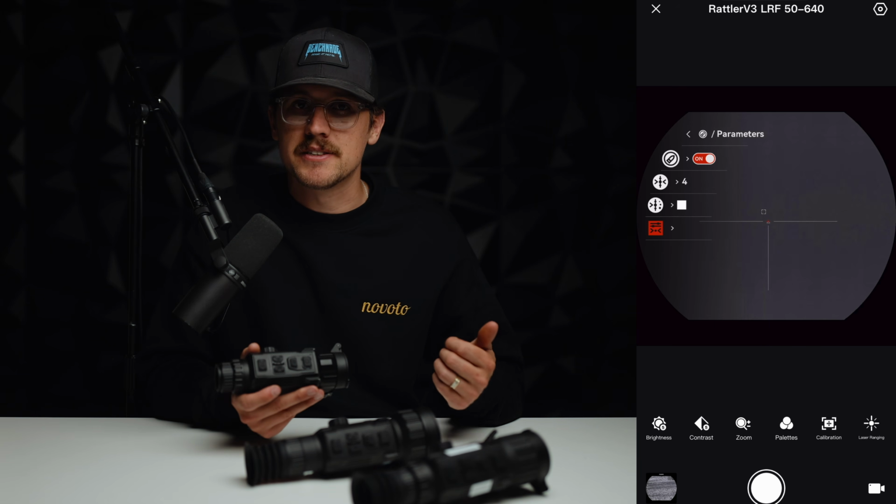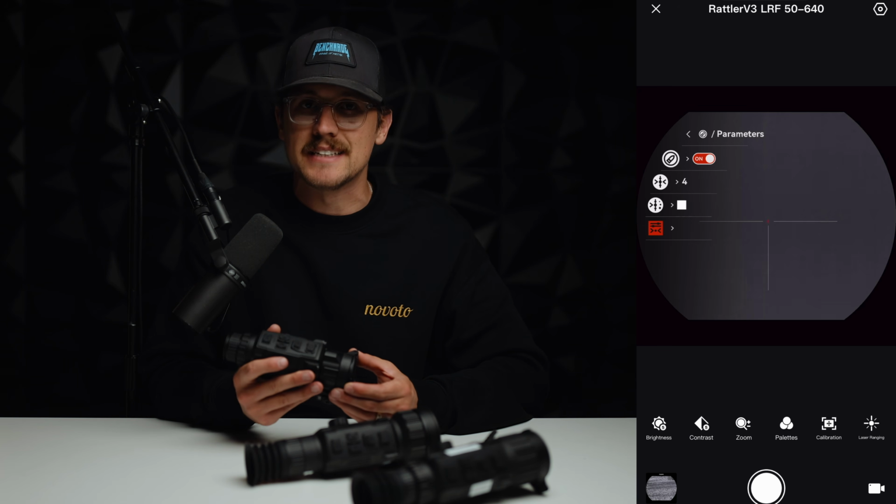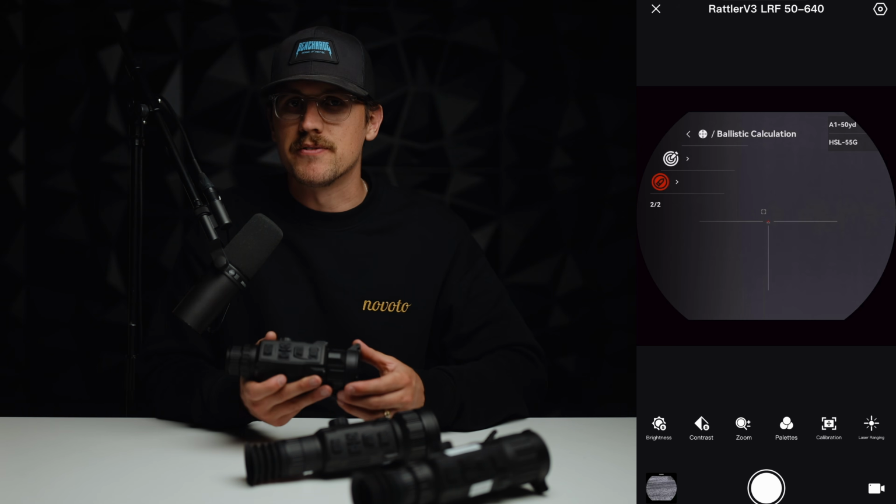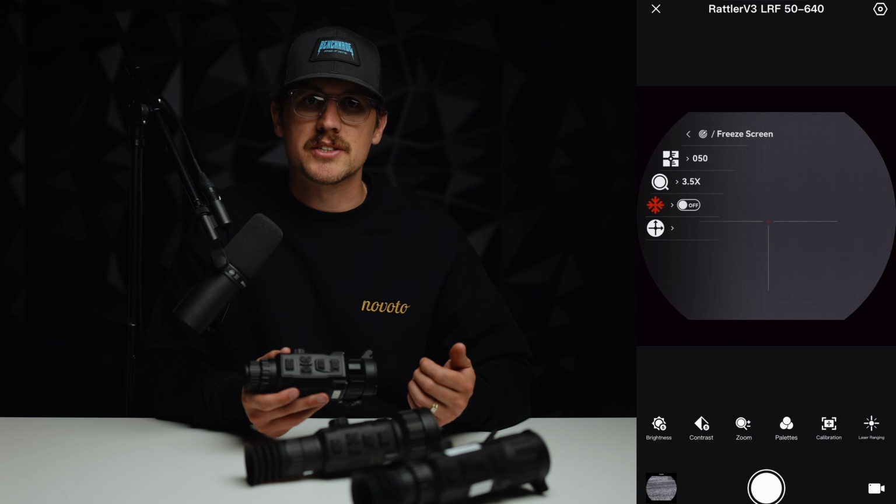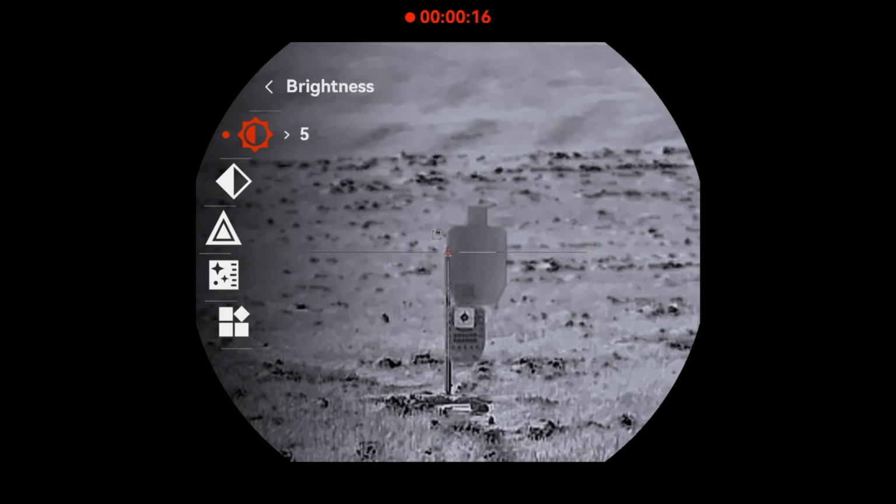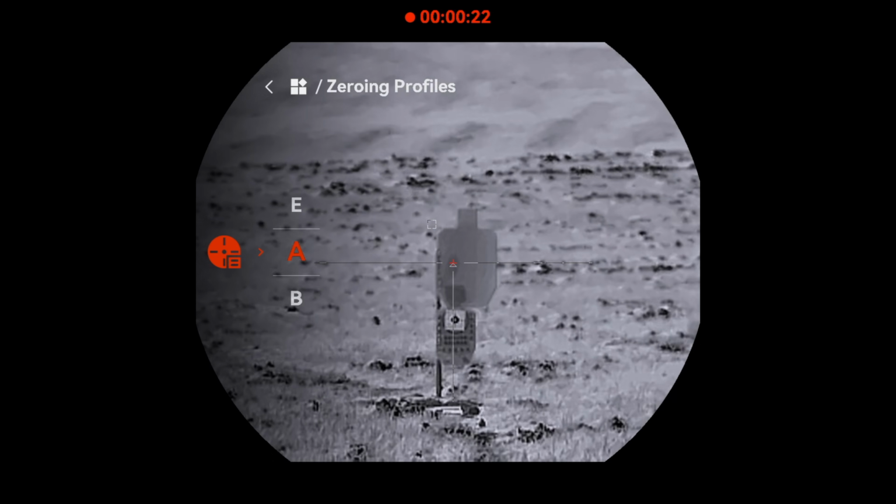You can check your box of ammo for most of this info, and then if you don't already know it, just ask Google for the ballistics coefficient for the exact ammo you're using. After that, your calculator will do all of the heavy lifting for you, which I found to be the coolest feature out of everything so far. Under the correction setting, which is just above the ballistic settings, you can change the zero distance, base zoom, and it's also where you can zero the profile by changing the X and Y axes to line up with the impact of your last shot.